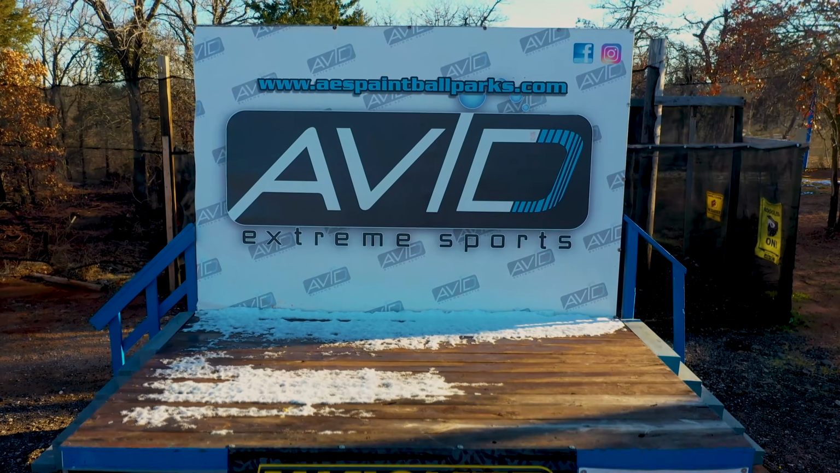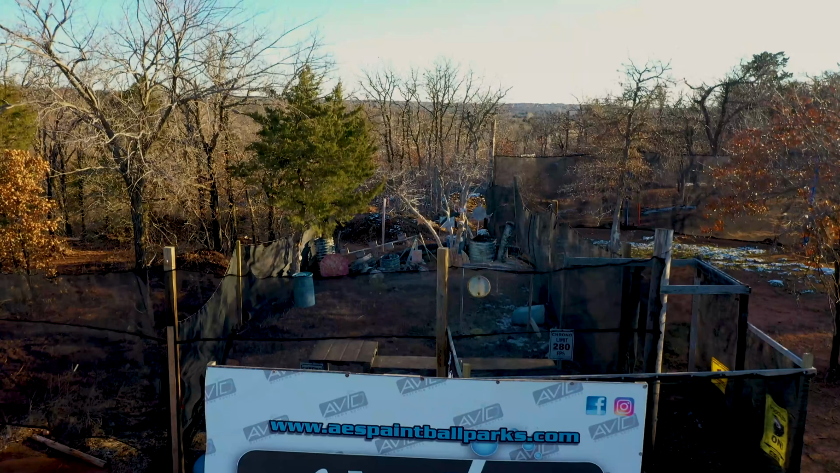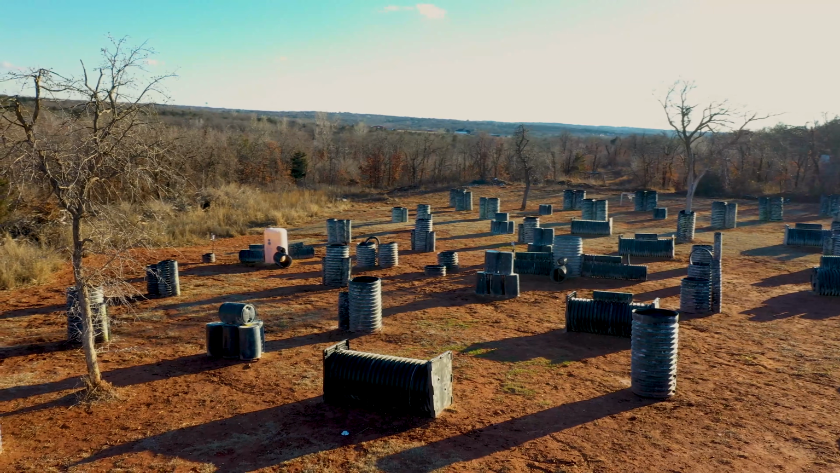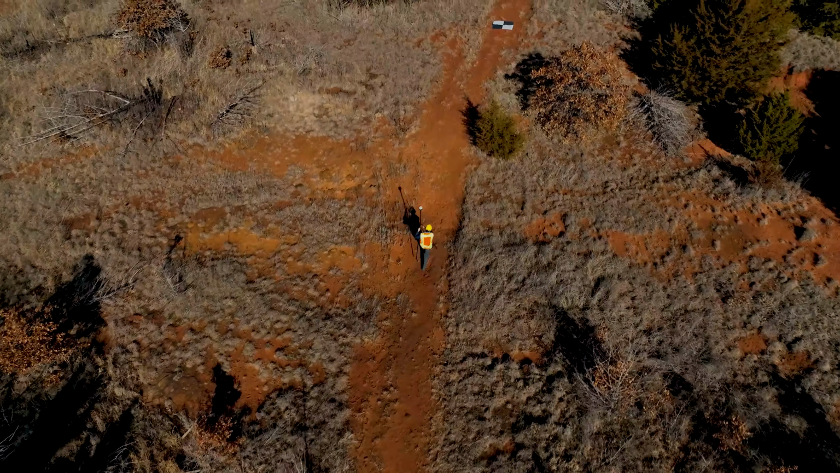We are at Avid Extreme Sports Park in Guthrie, Oklahoma, one of the premier paintball facilities in the state. They are doing an expansion and need accurate contours so they can plan and execute successfully. With our LiDAR, we can give them the data that they need.